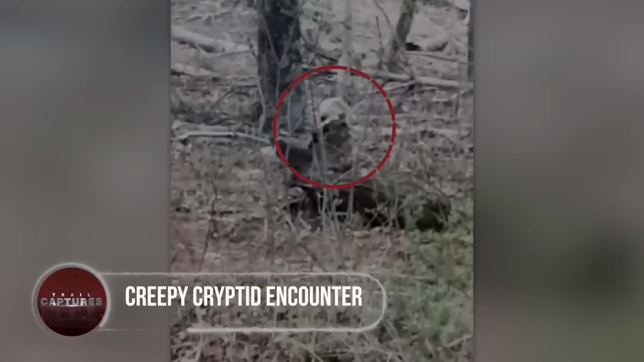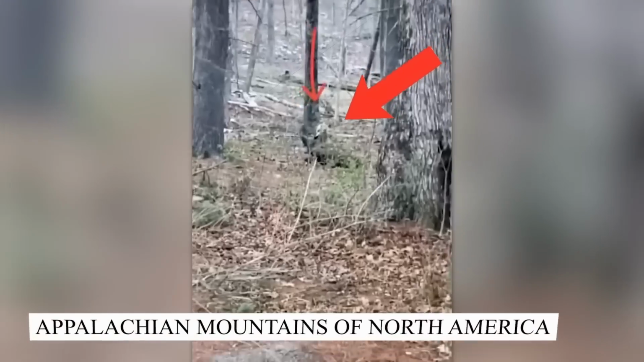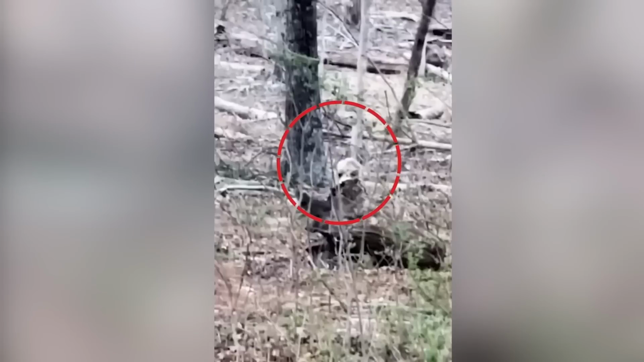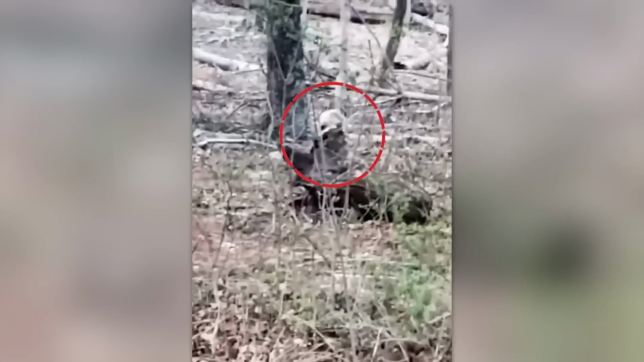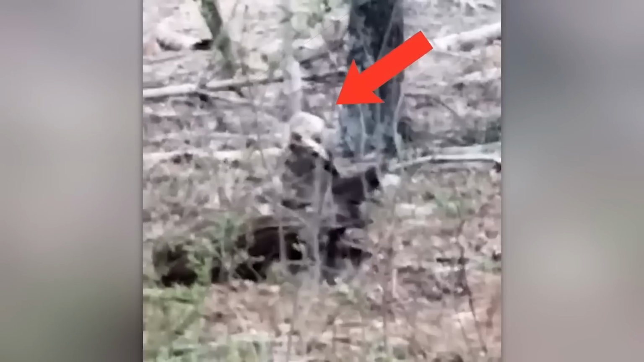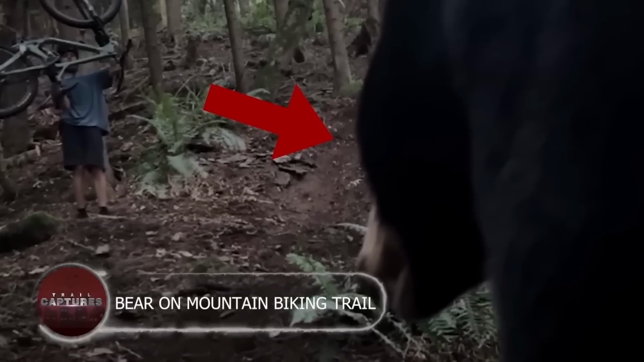Creepy cryptid encounter. Is this a bird of some kind or just a horribly looking rodent? While out for an adventure, a tourist encountered a creepy looking animal that was hiding behind a dried up tree trunk in the Appalachian Mountains of North America. Its face looked as if it were deformed with something like a beak on the face. The intentions of this animal were unclear, as it never moved much besides keeping the eyes locked onto the recorder. With the behavior as such, the tourist described it to be an unrecognizable animal that was later pronounced to be a cryptid.